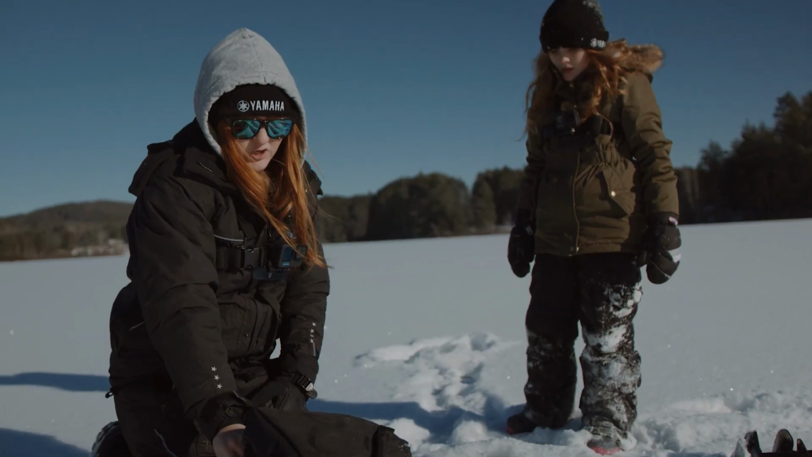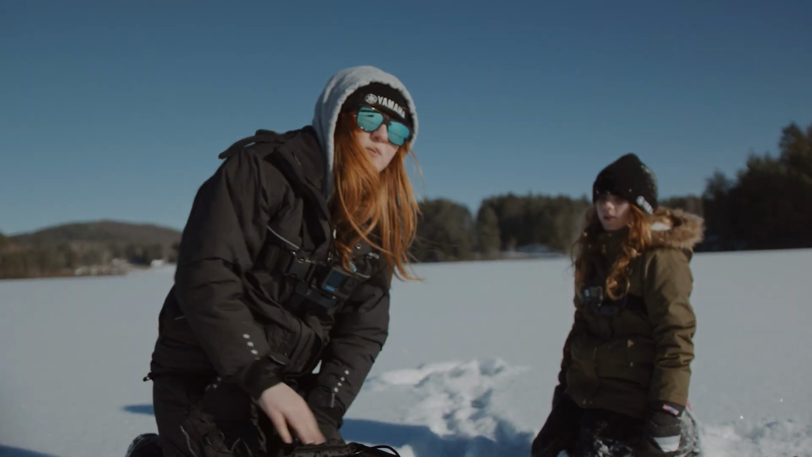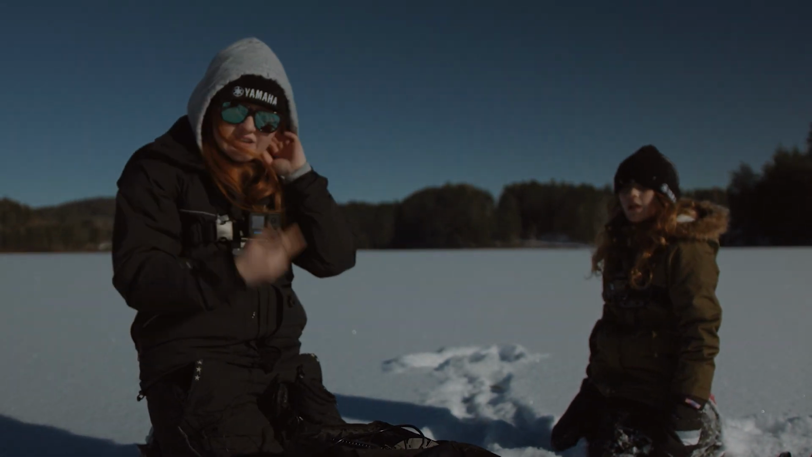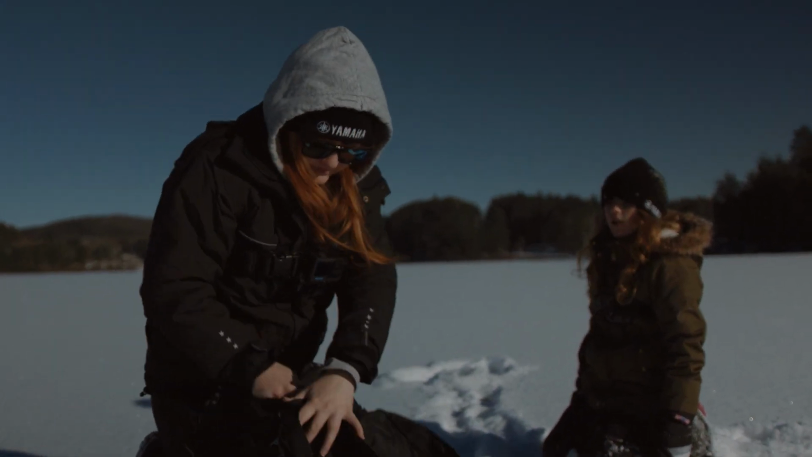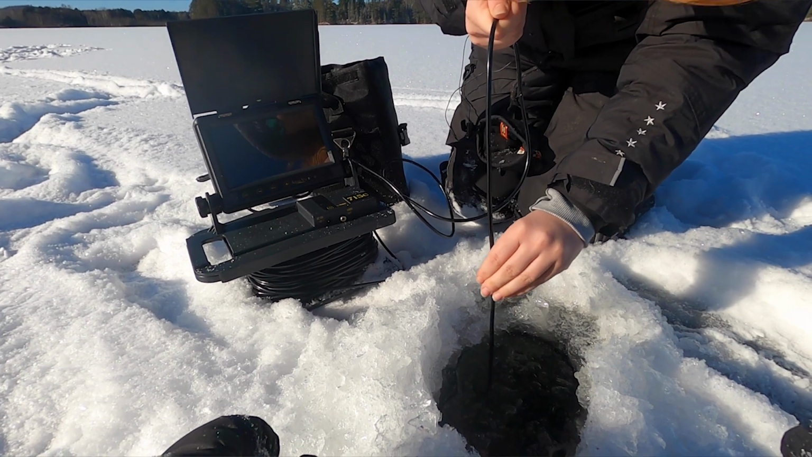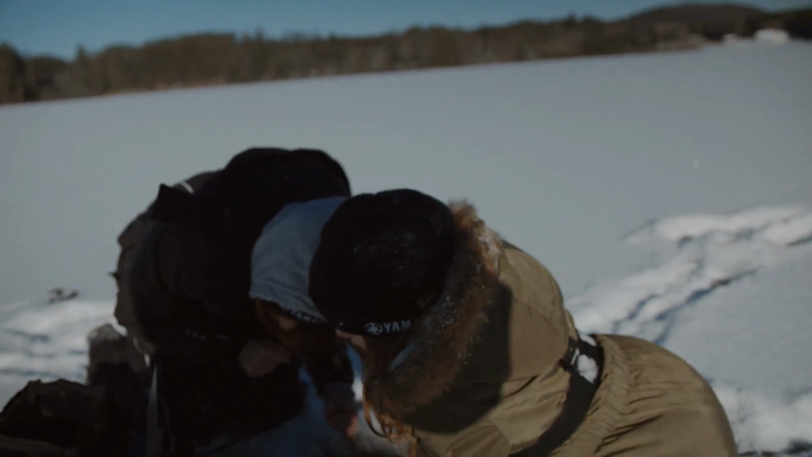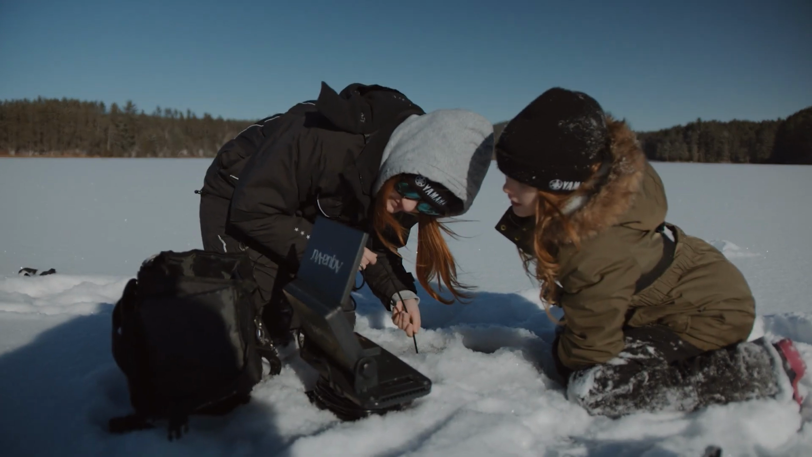All right, so we've drilled a hole right over top of the structure or fish, and now we're taking out the Aqua-Vu and we're gonna put it down and see what's down there. All right, we've got some cord out. Oh, it looks like weeds. There you go. There's some weeds there. They look pretty green.